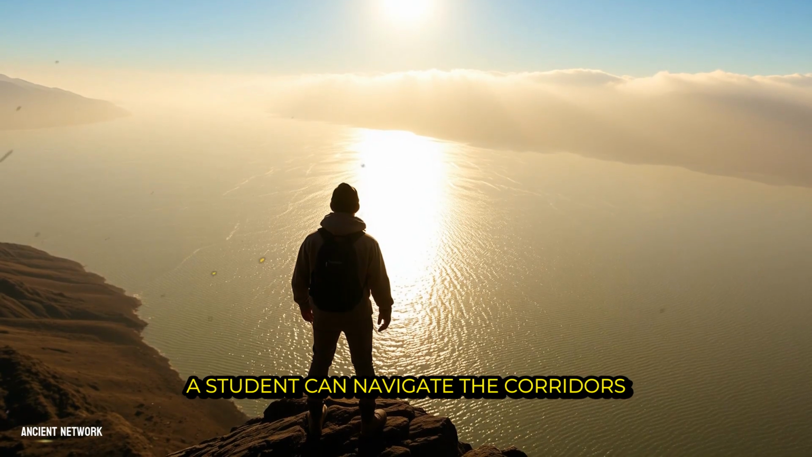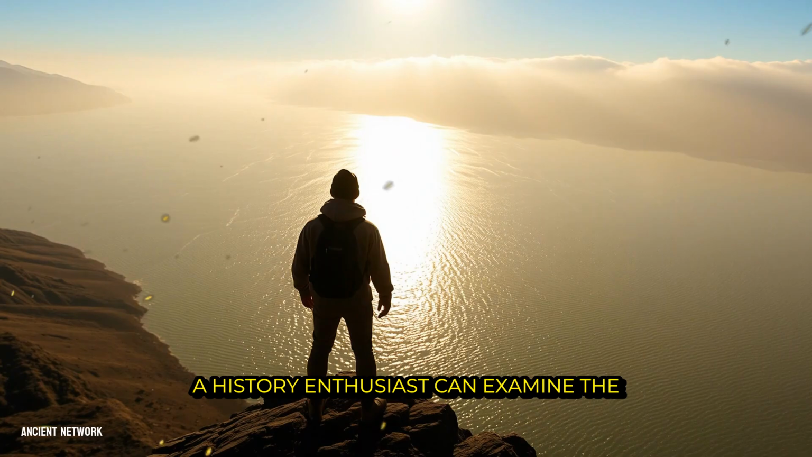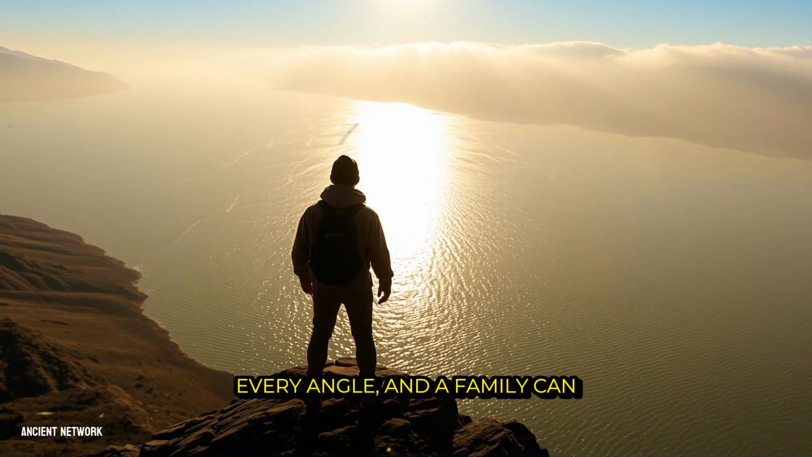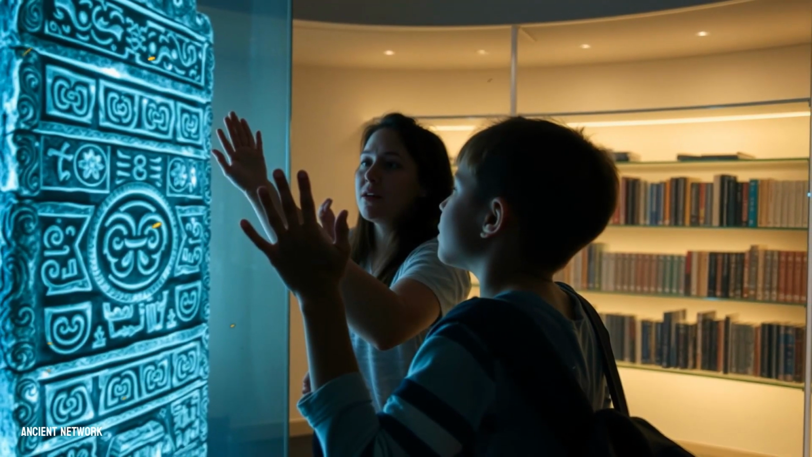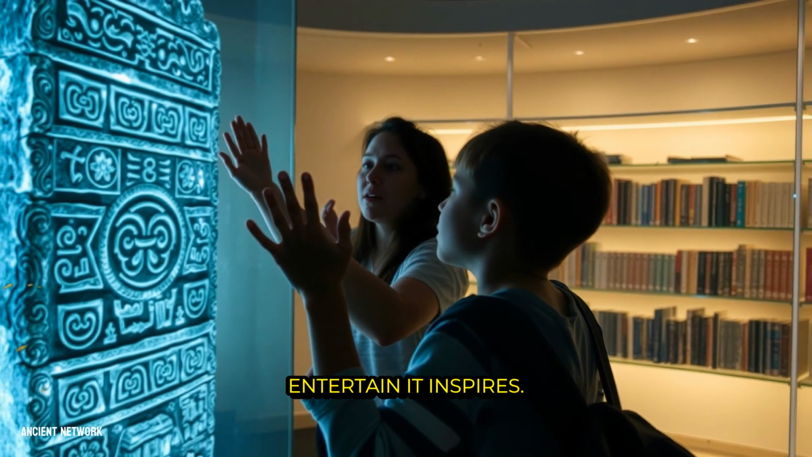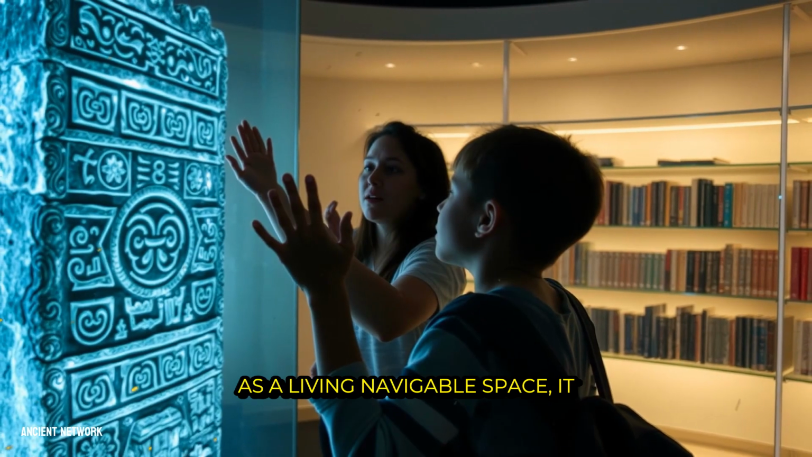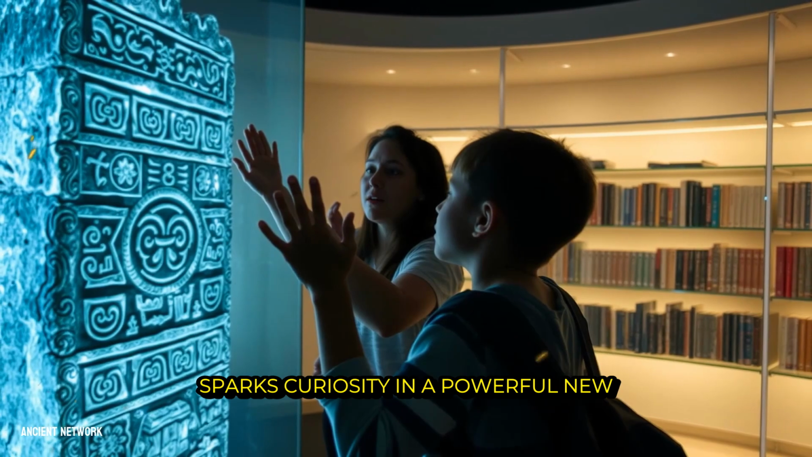A student can navigate the corridors of a palace. A history enthusiast can examine the carvings on a virtual stela from every angle, and a family can explore a reconstructed neighborhood together. This hands-on engagement does more than entertain, it inspires. By letting people experience the past as a living, navigable space, it sparks curiosity in a powerful new way.